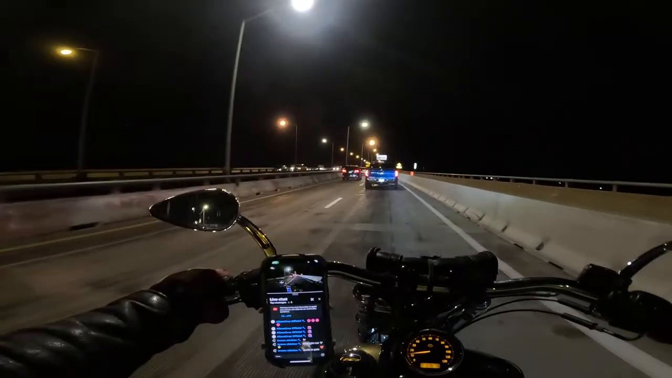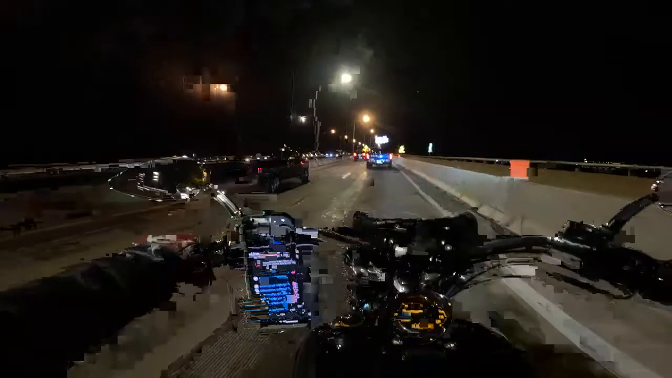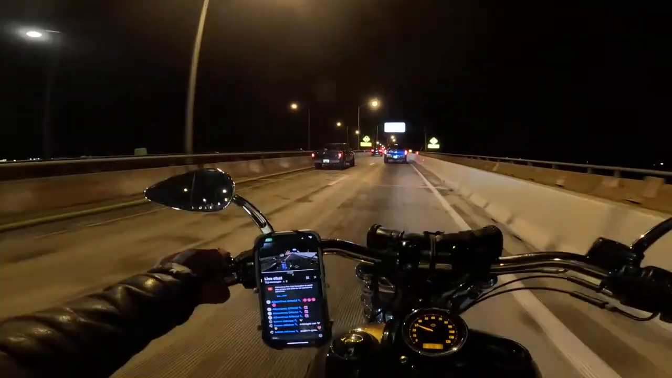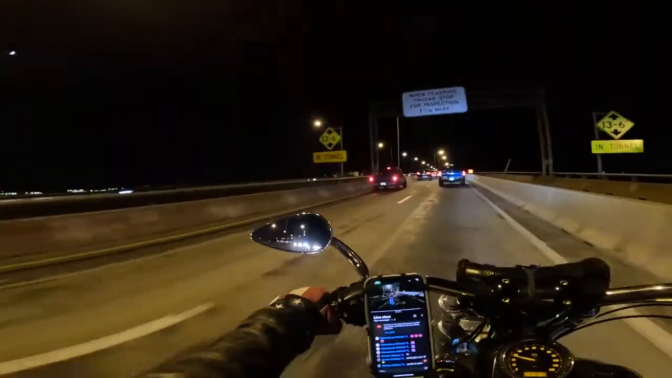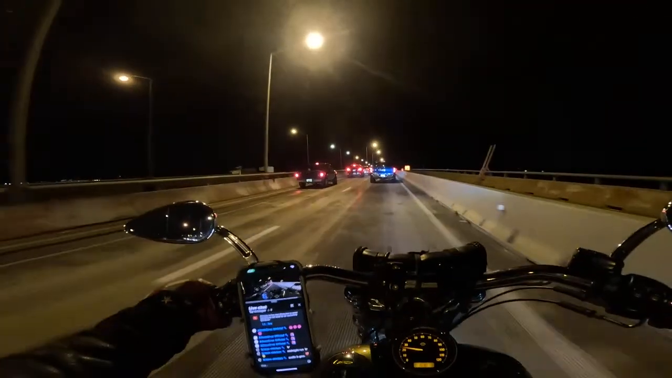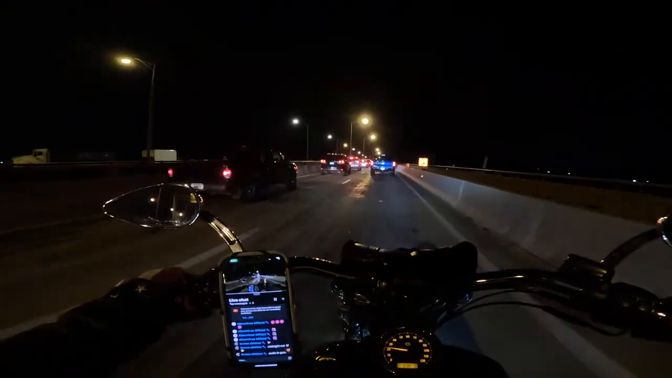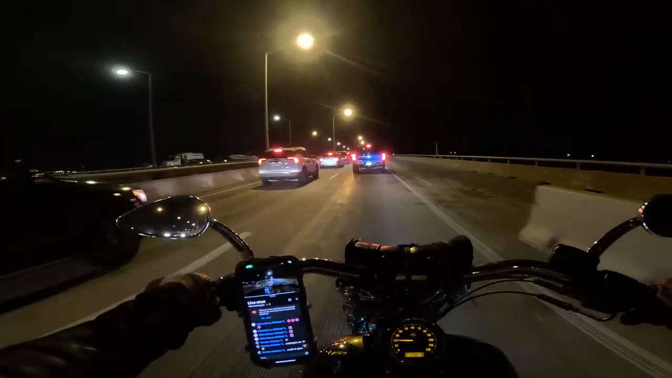Usually once we get through the tunnel, and the tunnel, it says 13'6" in the tunnel. So make sure your motorcycle's not taller than 13 foot 6 inches. You'll be okay.